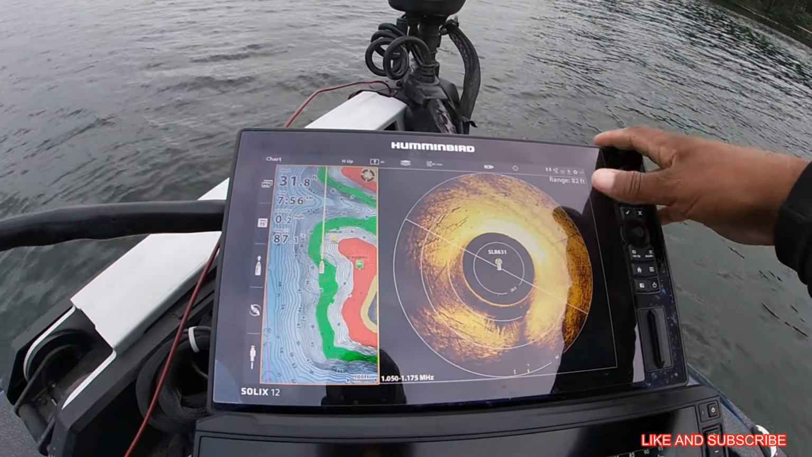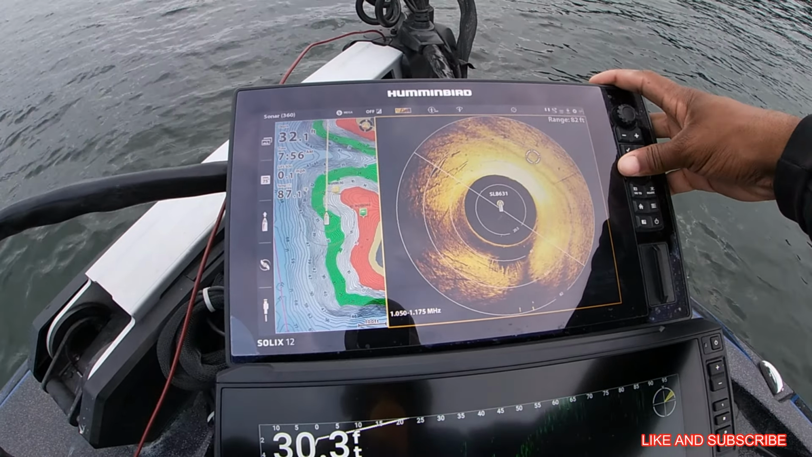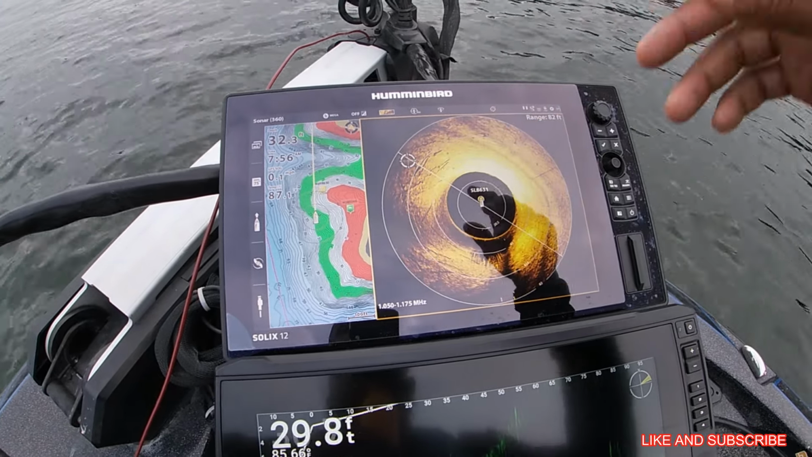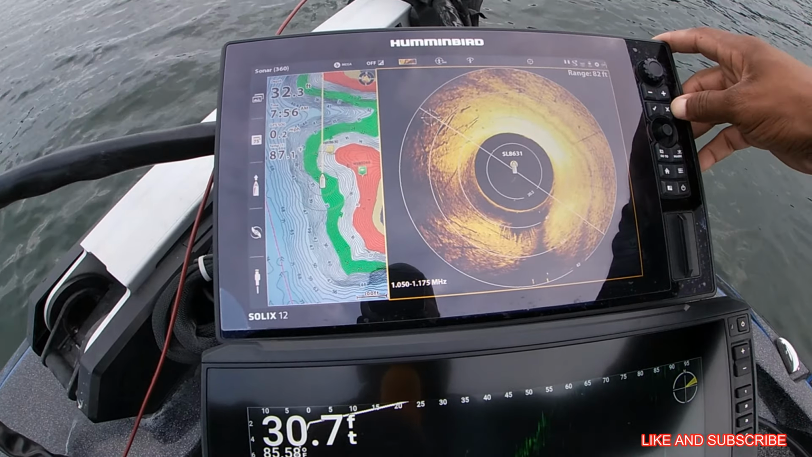And you can also go to your 360 and select that individual target and mark it. See, I see laydowns on the side right here, see logs. I can throw a jig or Carolina rig over there and bring it through there a couple times.